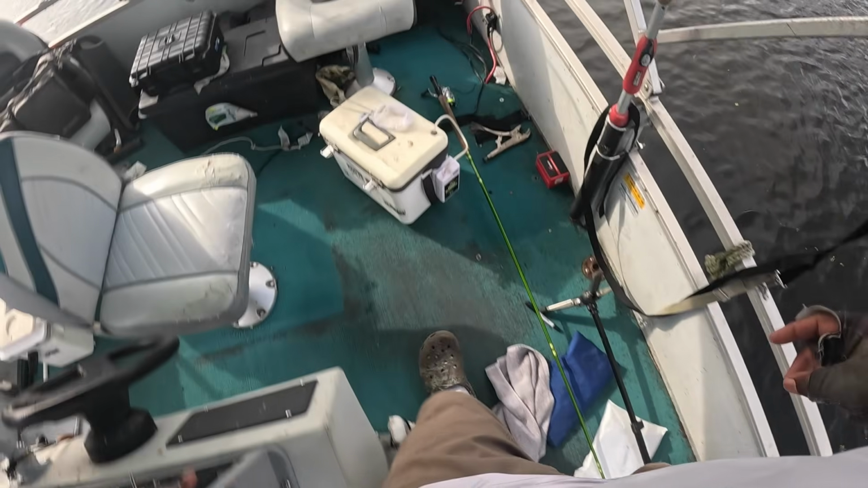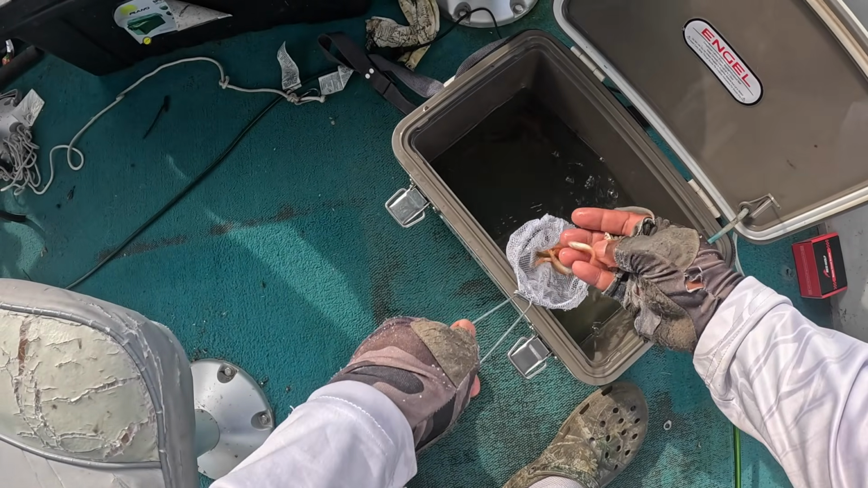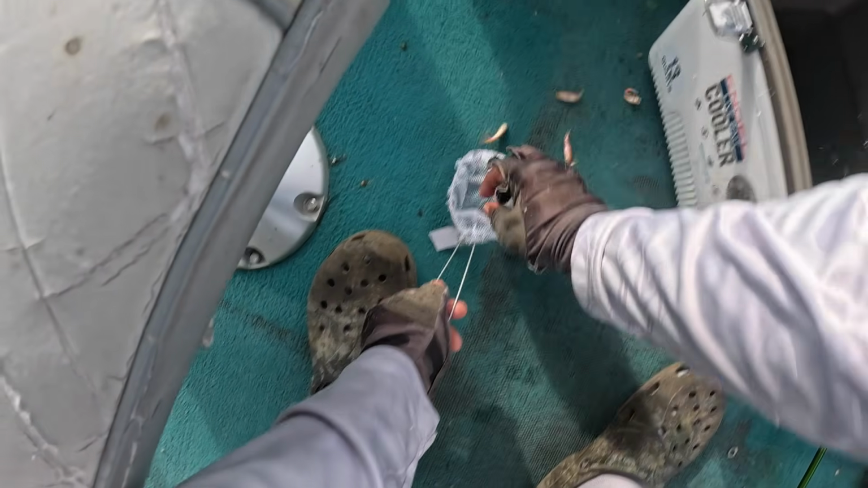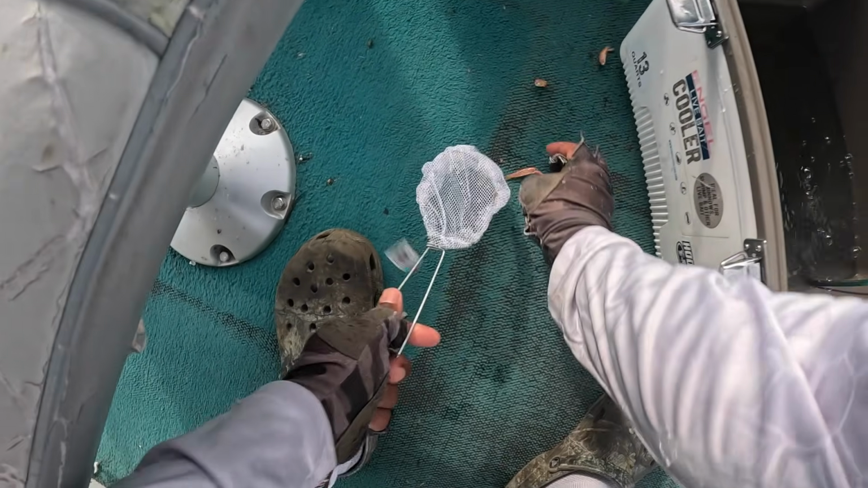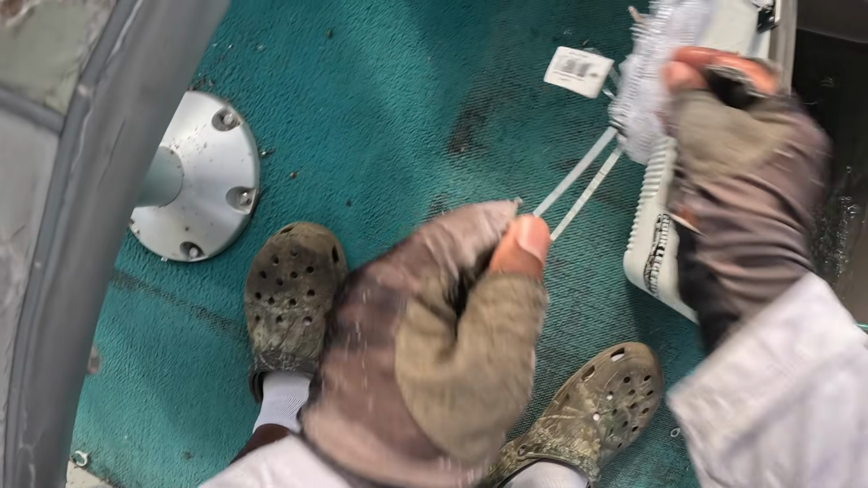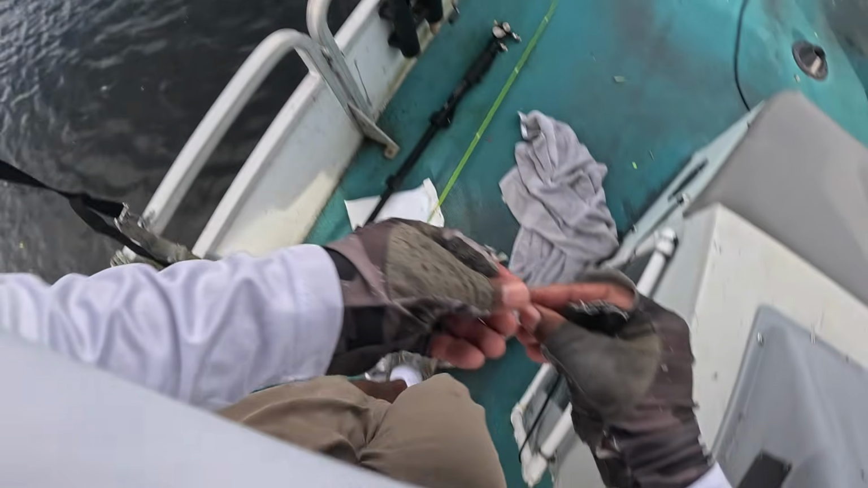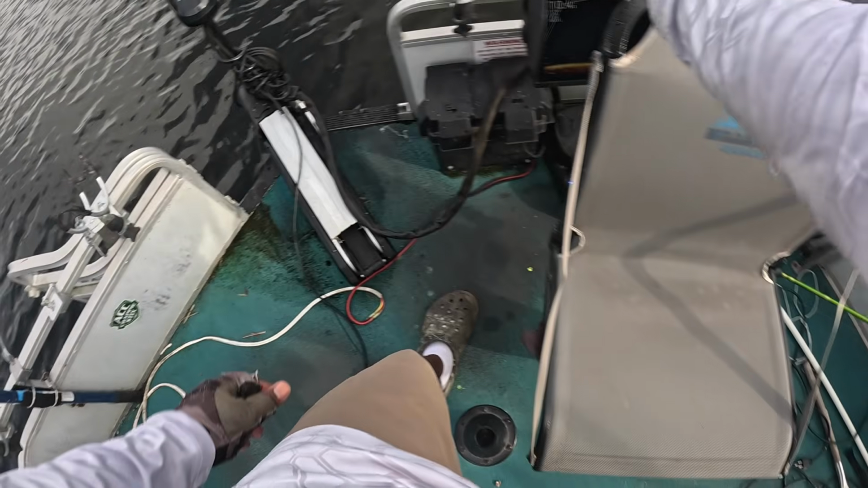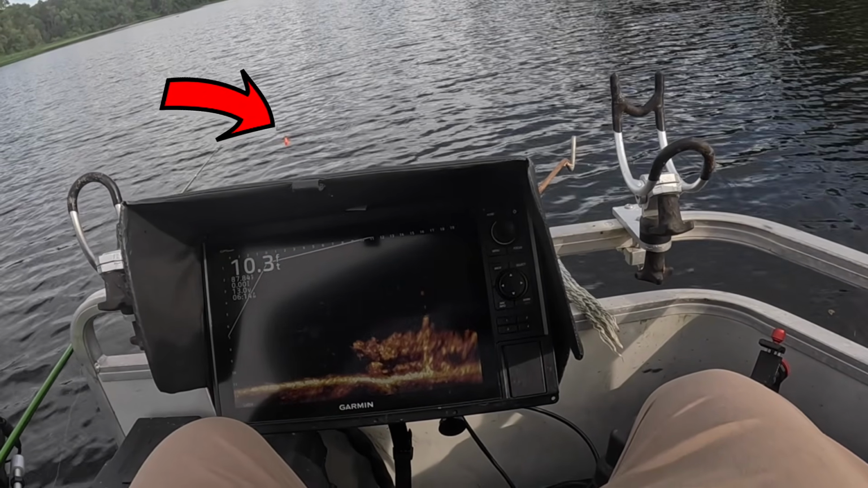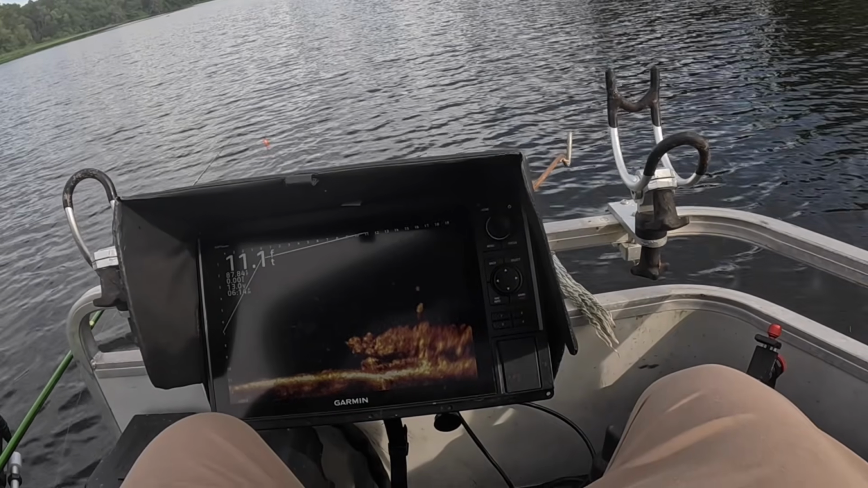Get back here and get us another rosy red out of here. Uh-oh. Not good, folks. Not good. No matter how many fish you catch, you still get excited, you know? Got him.